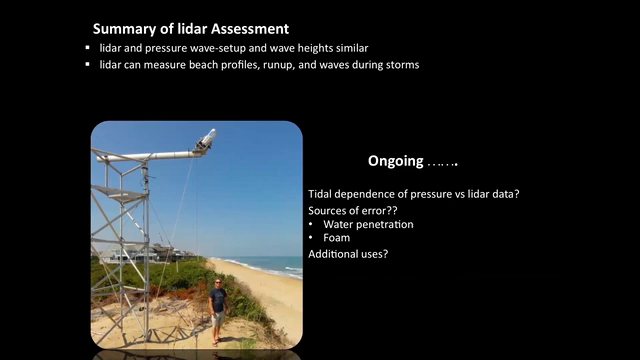Also, we have some questions about exactly what the LiDAR is seeing. Is it reflecting off the foam when the water's really foamy? Is it reflecting off the water? Does it penetrate the water? Some of that might actually be LiDAR instrument specific.